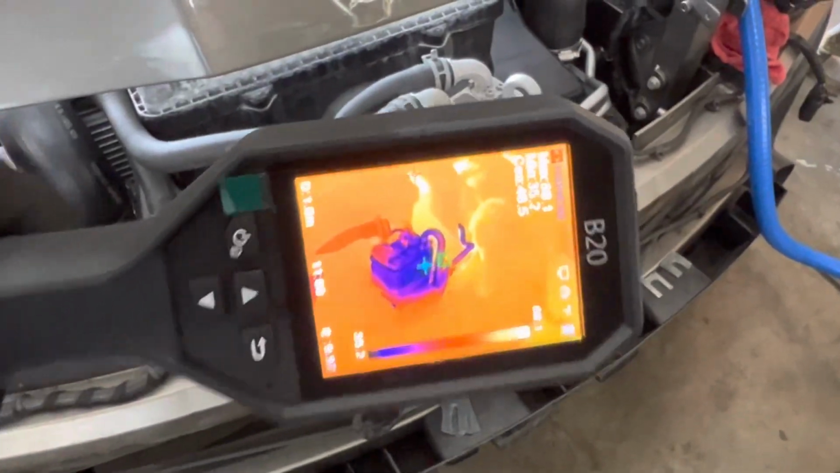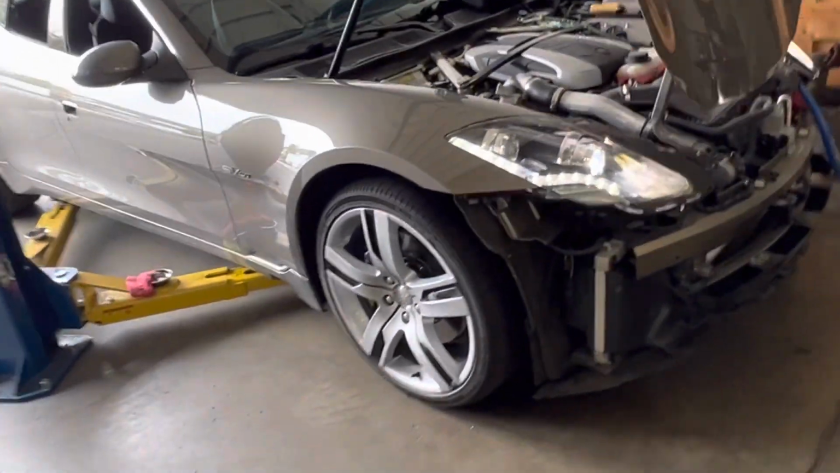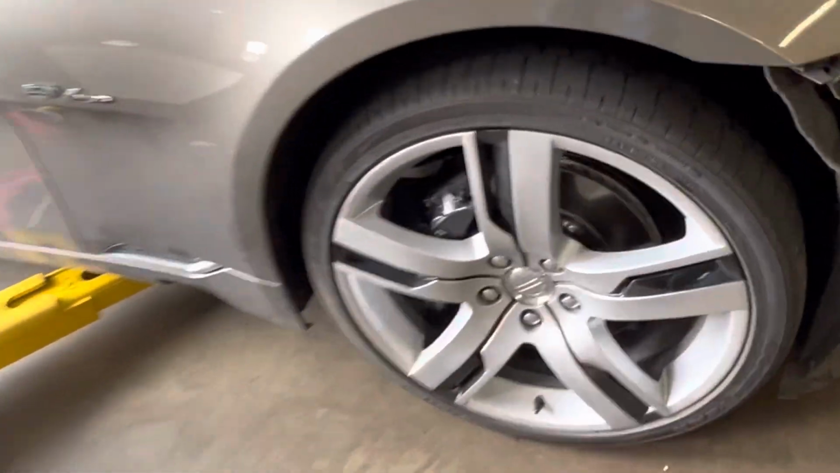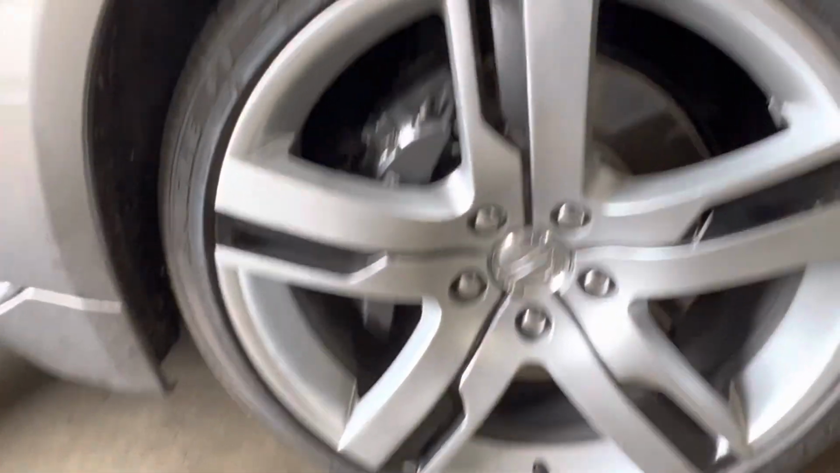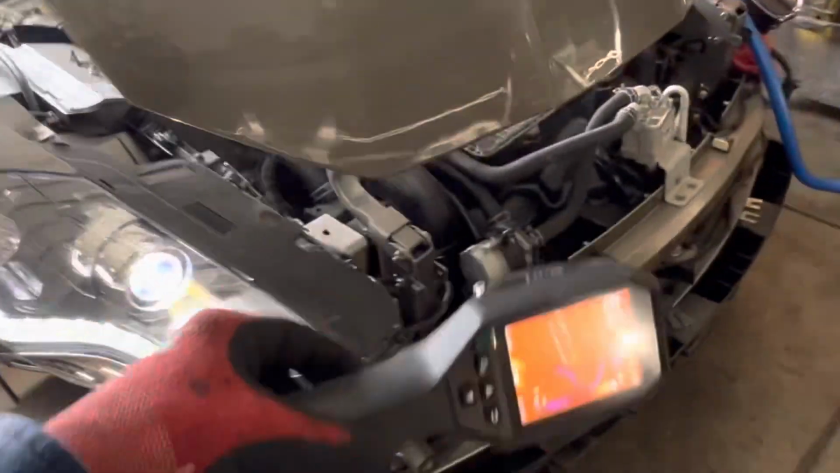So we're on this Fisker. That's what I'm looking at. And this is a Fisker. So for those of you who do not know what a Fisker is, with these big 20-some inch wheels, 22-inch wheels. And it's a hybrid. This is the electric pump.